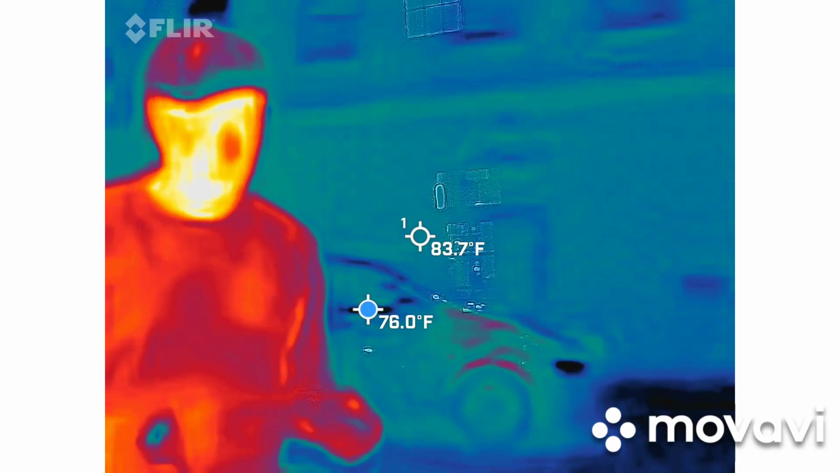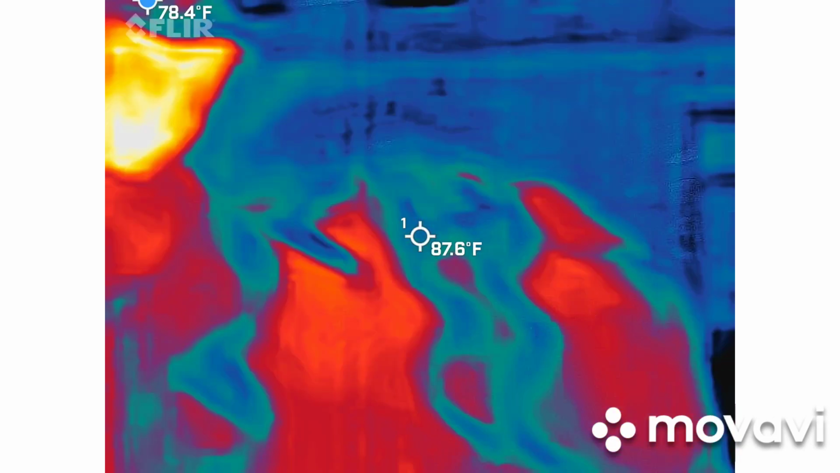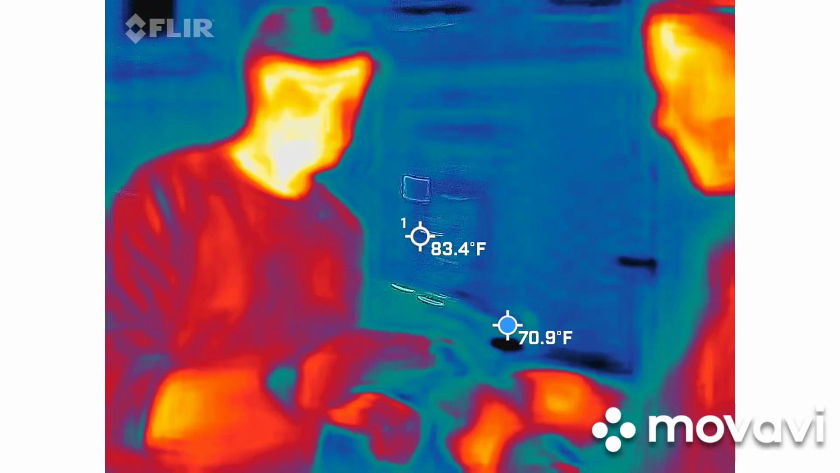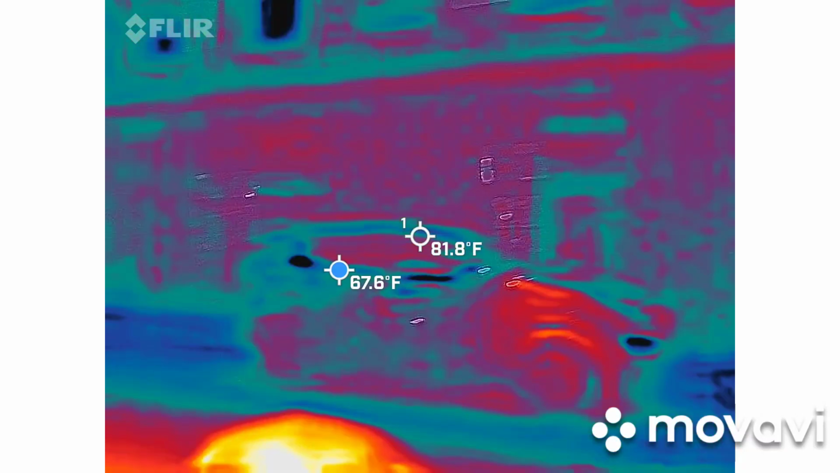Just going to have to undo the twisty tie, but your volume button is right here. It's a wheel. It's not the button, it's the wheel. And I'll tell you what's up and down. Yep, you'll figure it out. It's already all the way down for you right now. All right, so.